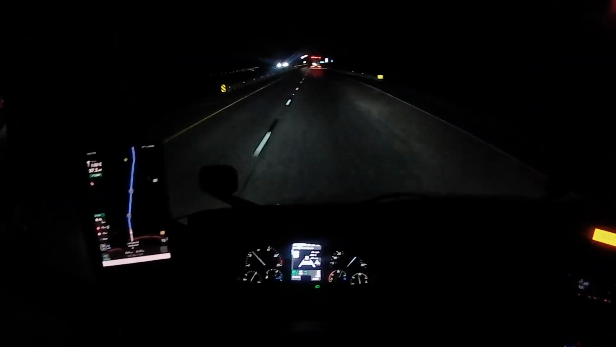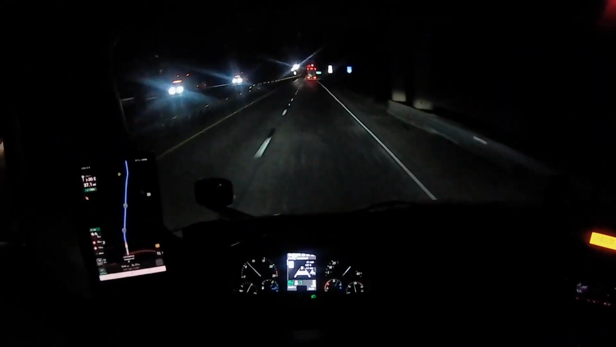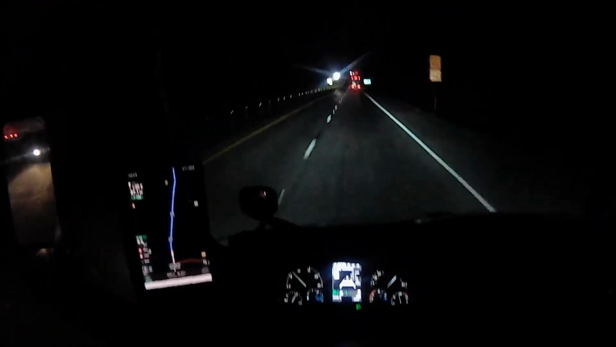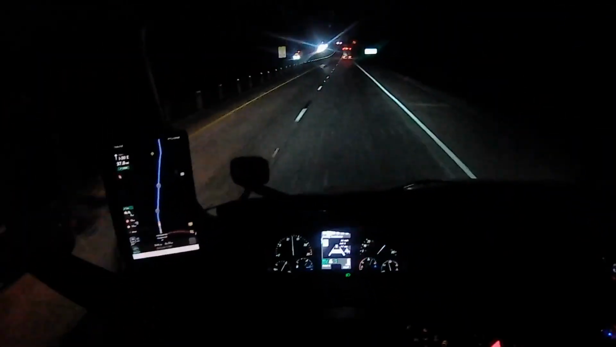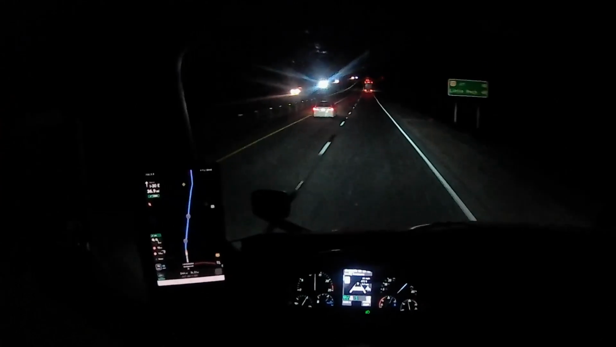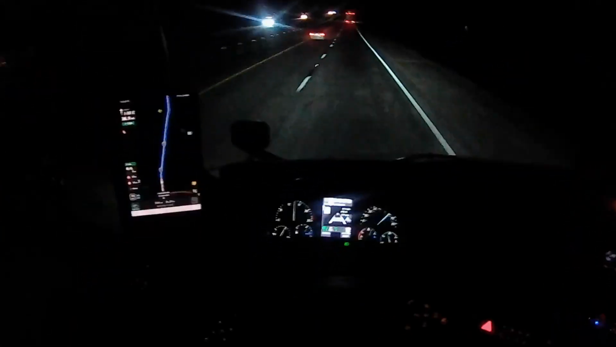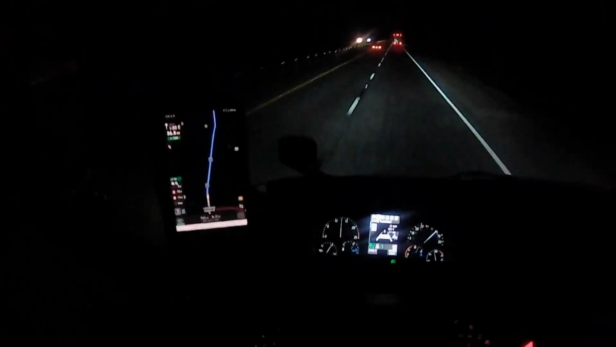So anyway, here we are headed through Arkansas, Hot Springs, up to Kentucky, somewhere above Bowling Green but south of Louisville. And who knows what they've got in store for me next. But thank God it's a drop and hook. It's not a live unload or live load, or well, I'm hooked up now.